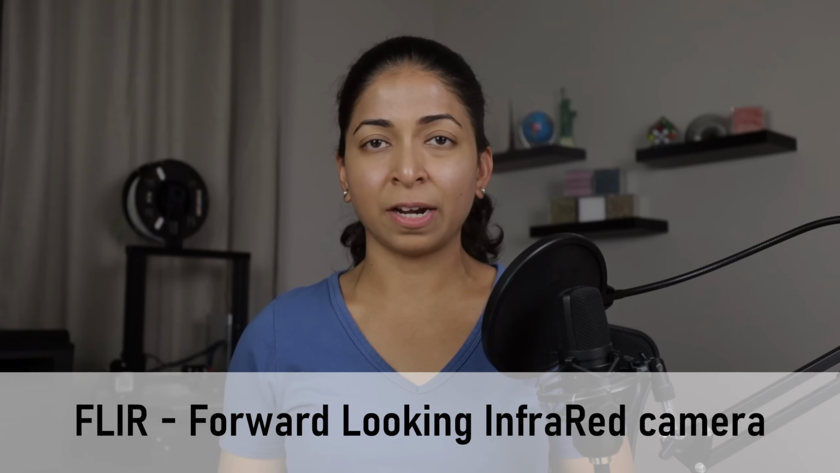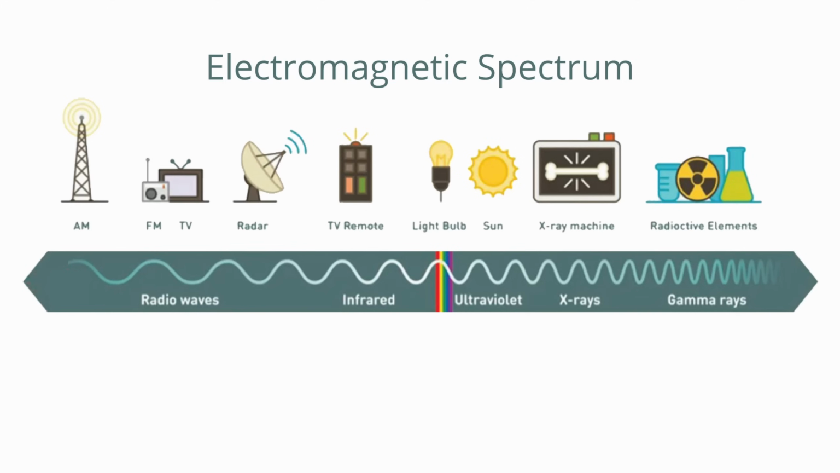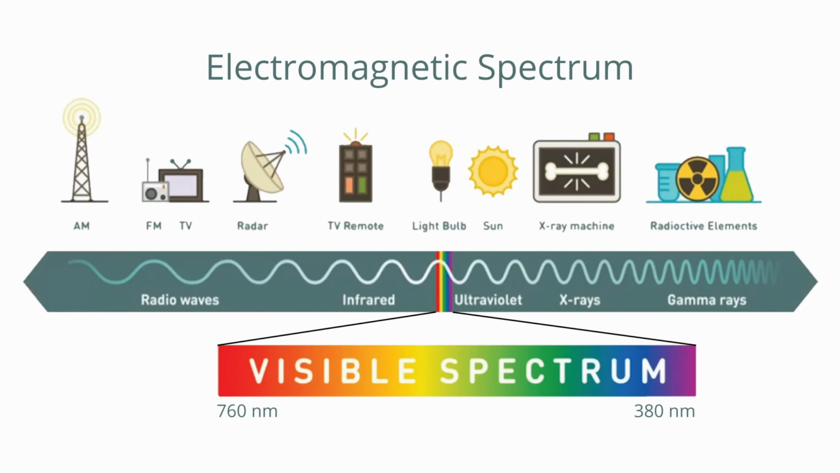So, FLIR is an acronym for Forward-Looking Infrared Camera. Teledyne Technologies, who owns FLIR, sells devices for surveillance, border and maritime patrol, search and rescue, etc. Regular daylight cameras and the human eye both capture visible light, 380 to 760 nanometers.